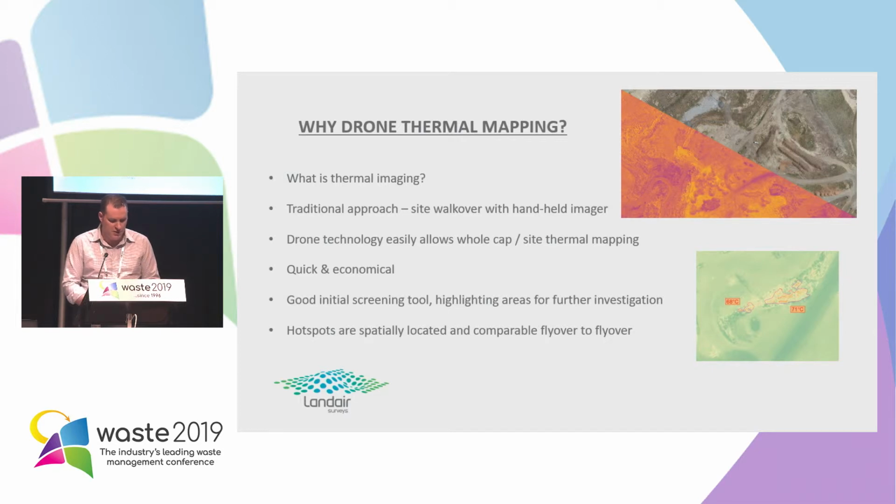The second challenge is you're limited with a handheld camera, particularly in the direction that you're taking the image. So if you're taking an image, you have the tendency to become parallel to the heat source, the ground that you're measuring, instead of perpendicular to the heat source and measuring it that way.